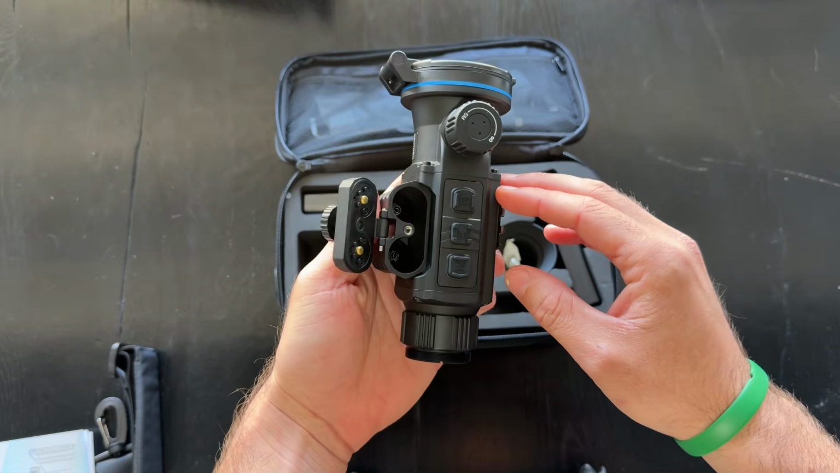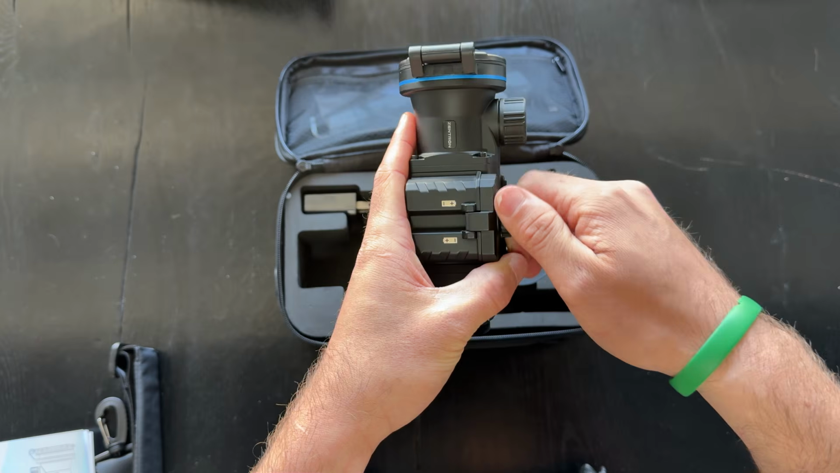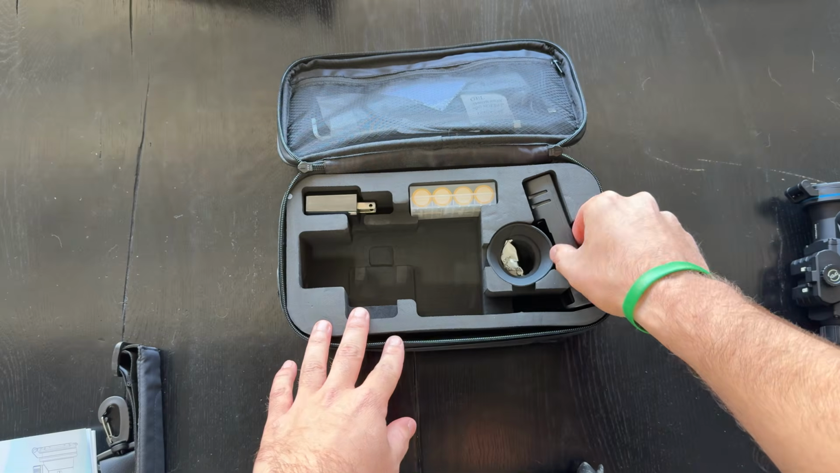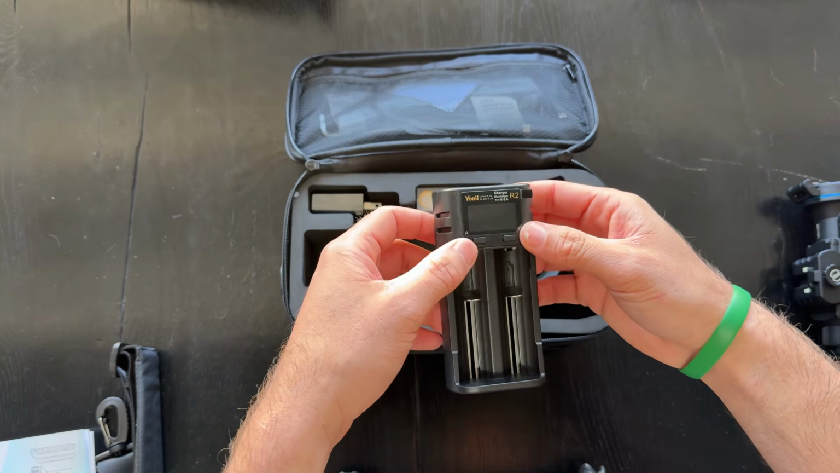Little battery port. Okay, not bad. We'll get into this scope here in a second. I'm just going to set this bad boy off to the side, go through the rest of the box. So it looks like it comes with a charger. It looks like a very nice charger too.